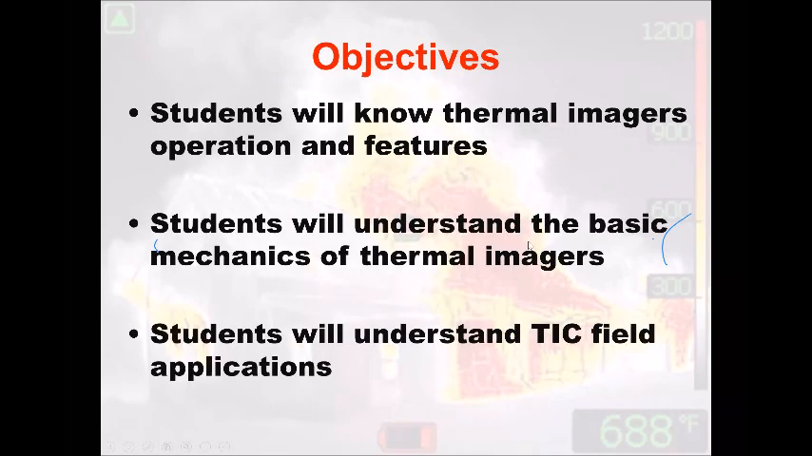So the objectives of this class is to understand thermal imaging cameras, how they work, why they do what they do, and how we as firefighters can make operational decisions based off of the display that the screen is giving. What is the thermal insult? What is the thermal bridging we're seeing? Did my camera change sensitivity modes? If these are things you've never heard of with a thermal imaging camera, hopefully we can clear some of those unknowns up.